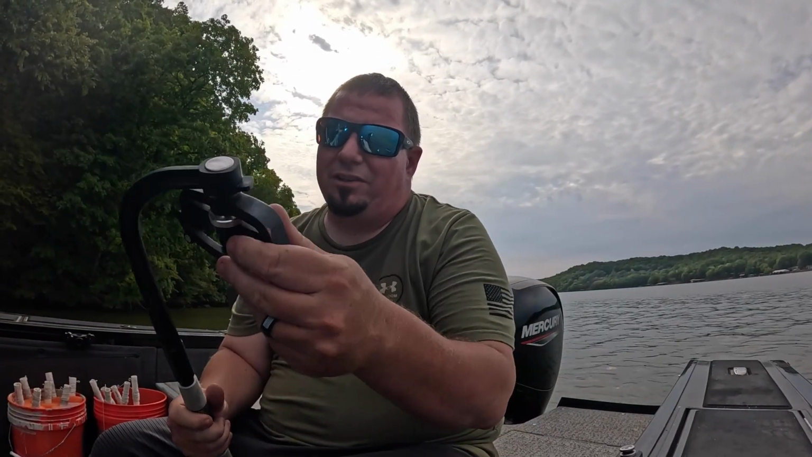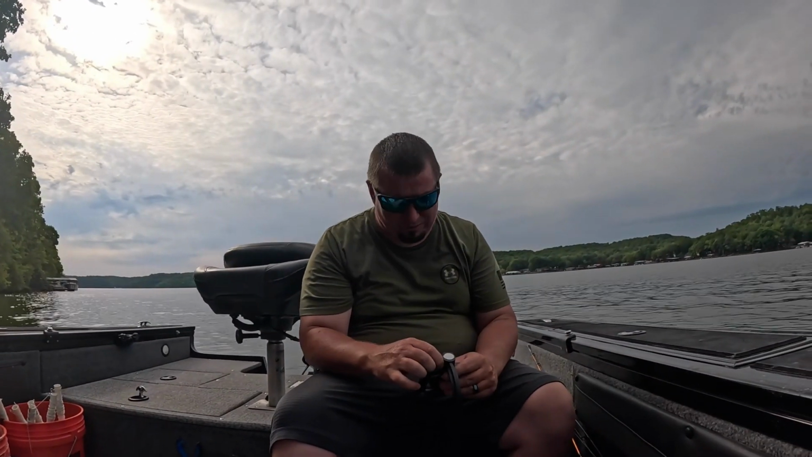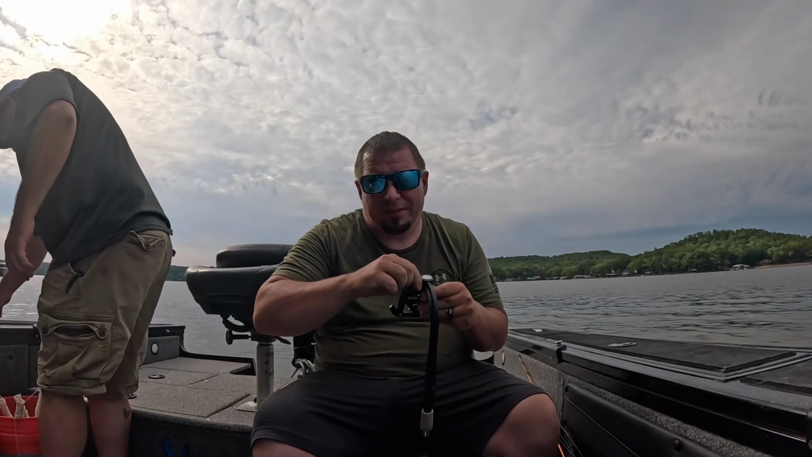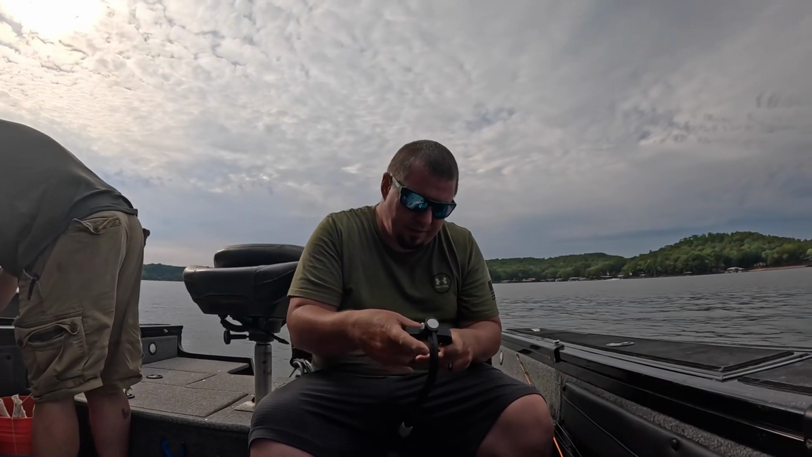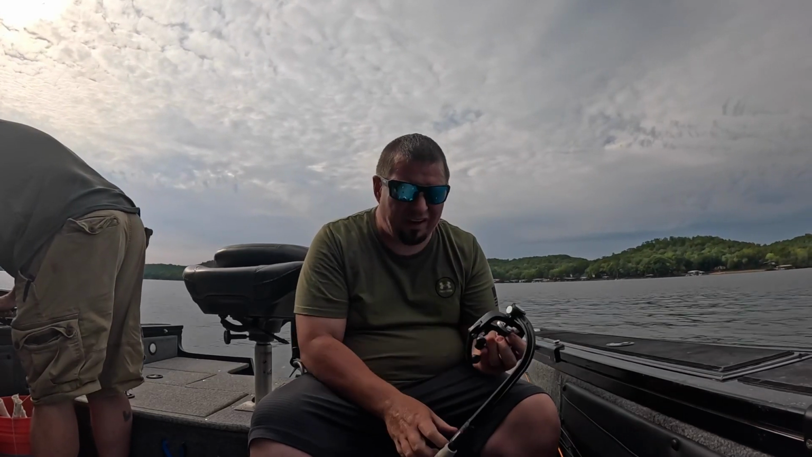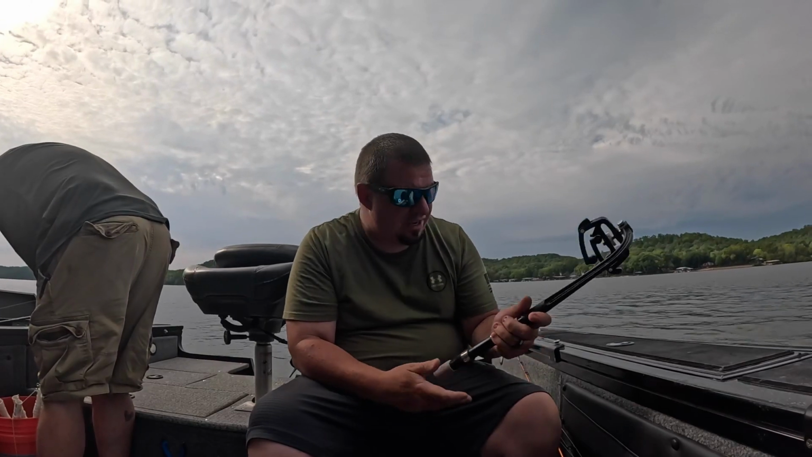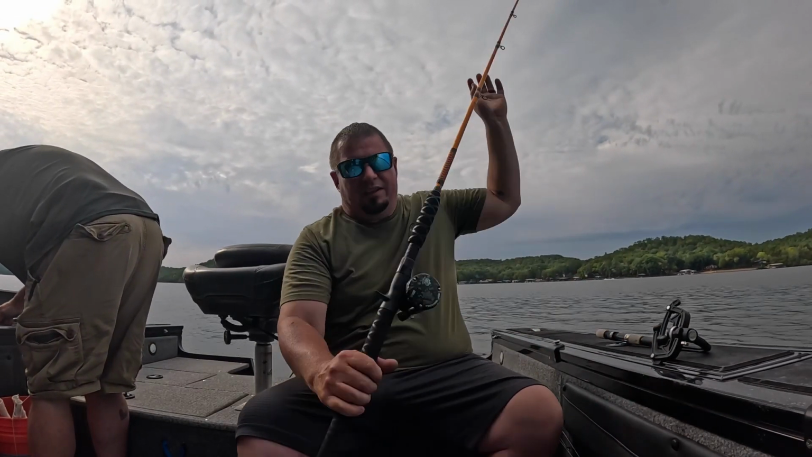This little doodad is pretty handy as far as restringing a baitcaster, for sure, a little more than open face stuff. It does both, but it comes in pretty handy. You can get them on Amazon, pretty cheap. Keep one in the boat. Makes life a little simpler.